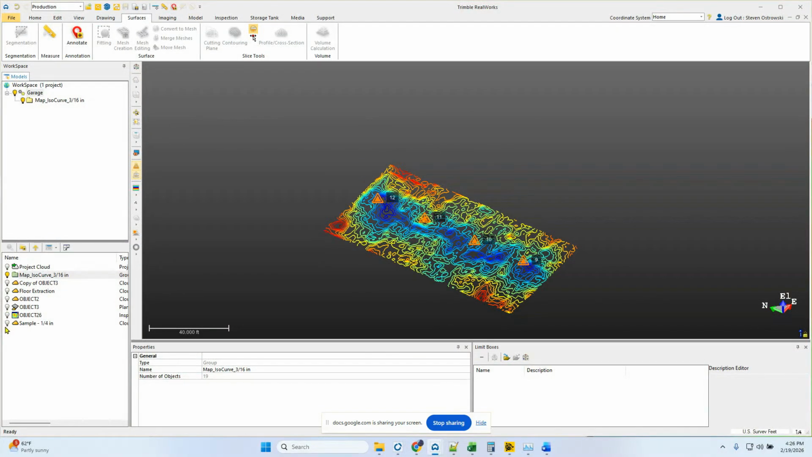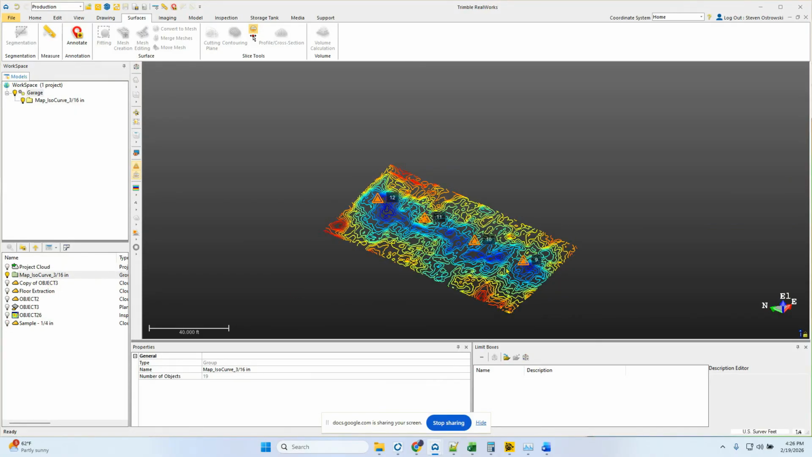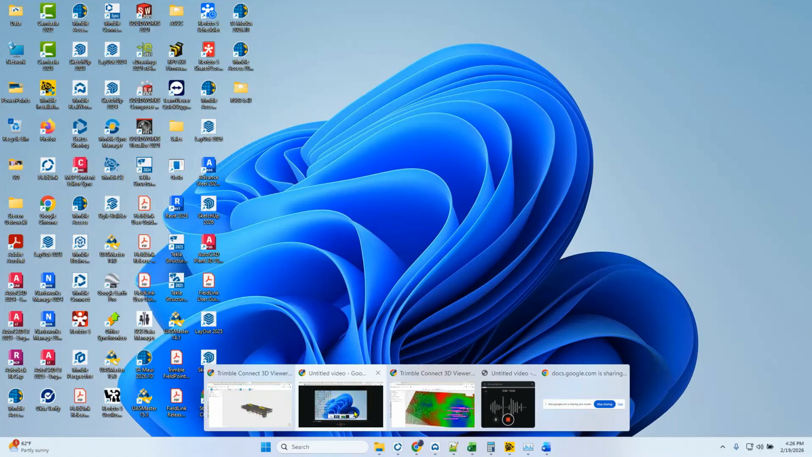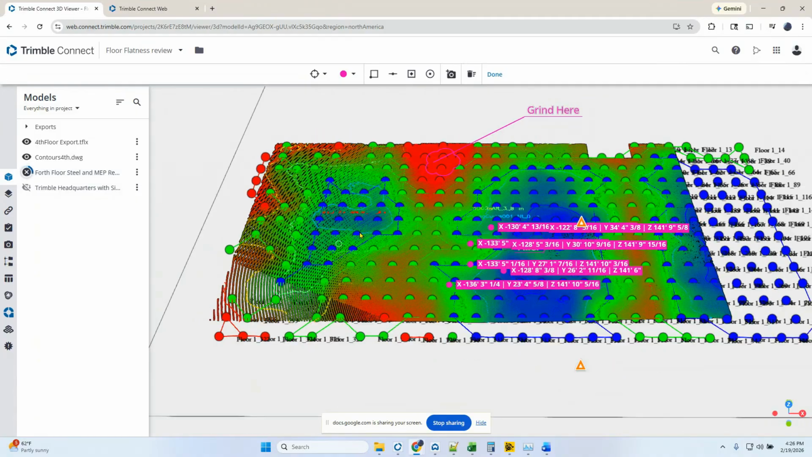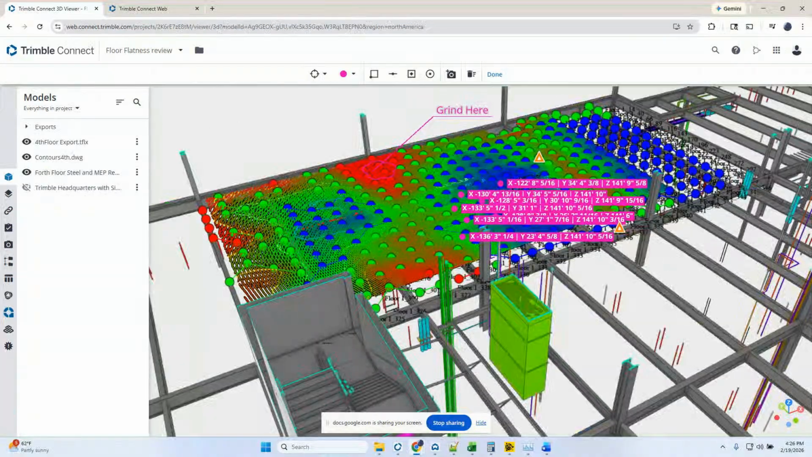So here you can see we have a very sloped parking garage. We can actually create a plane and best fit for that to see the contours of where it's higher and lower. We're actually going to be doing it on a flat floor and then showing you how to share that via Connect so that we can see the high and low spots, as well as communicate that to the grinder somewhere we need to fix it.